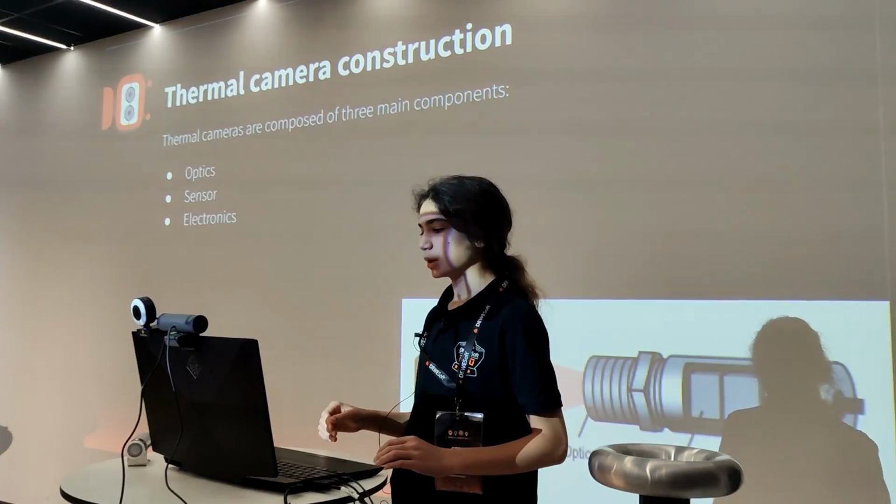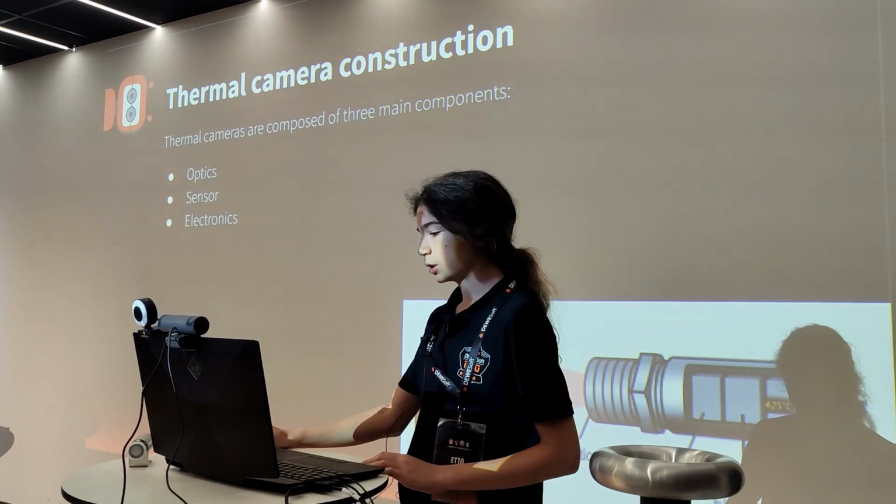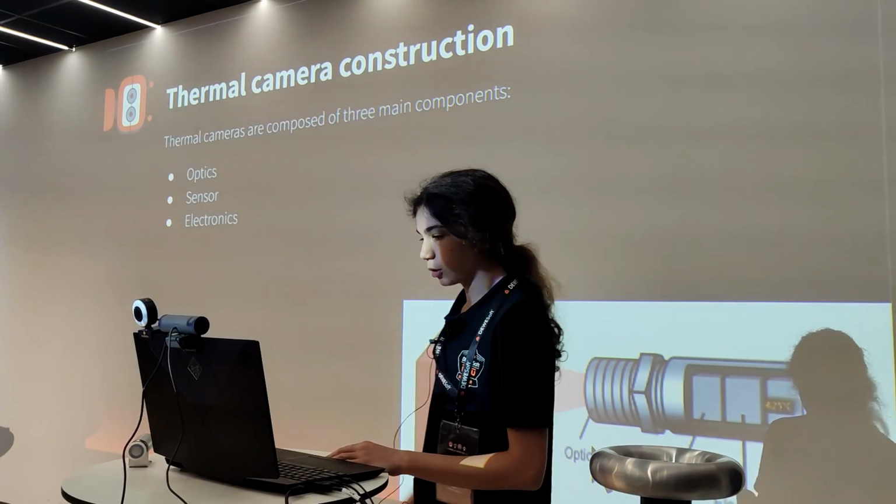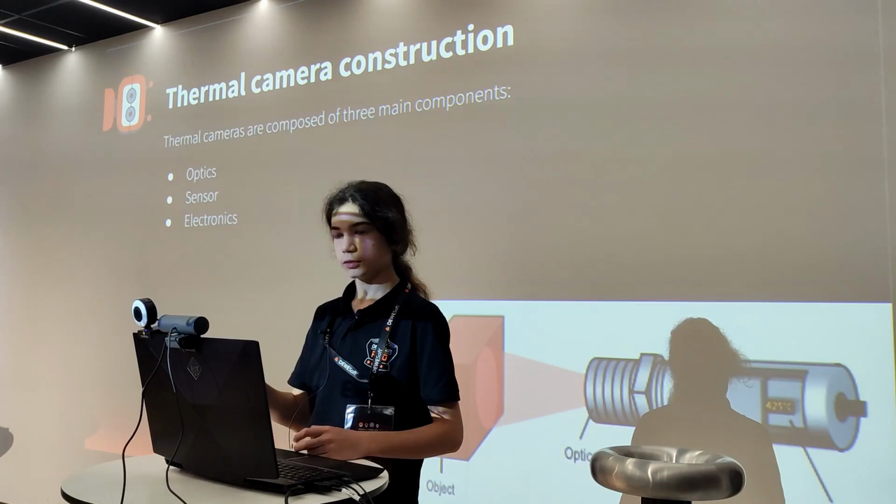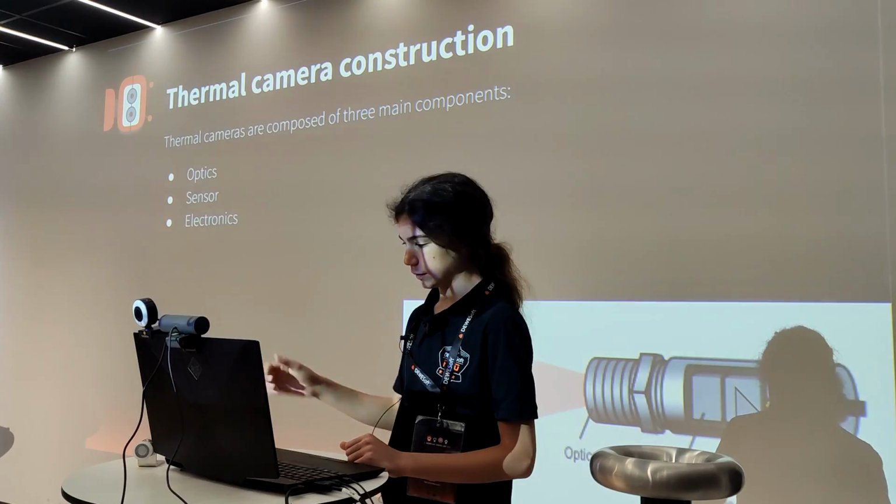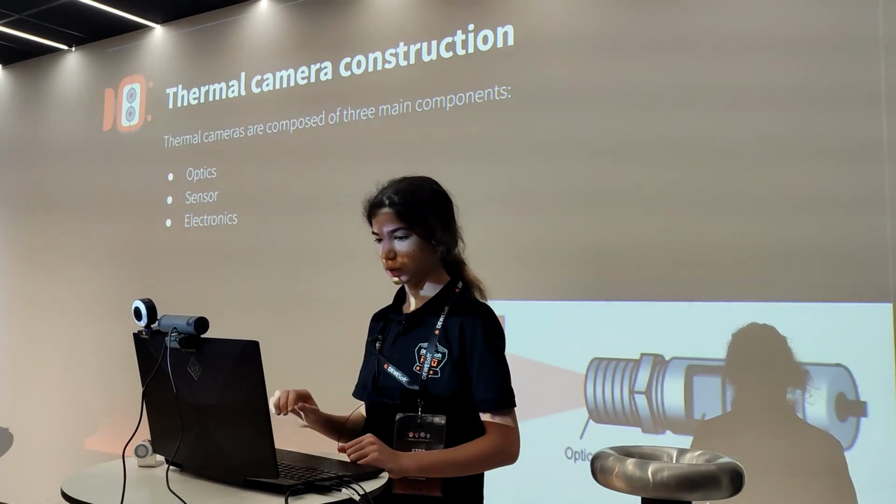A thermal camera is quite similar to a regular camera. As you can see in this image over here, we have the object that we're measuring, which usually emits infrared radiation, and then we have some optics, which, for example, in this camera, you can see here, this is made of germanium. And then we have the sensor which reads the infrared radiation, and then we have the electronics that output the information, in this case via this USB cable.